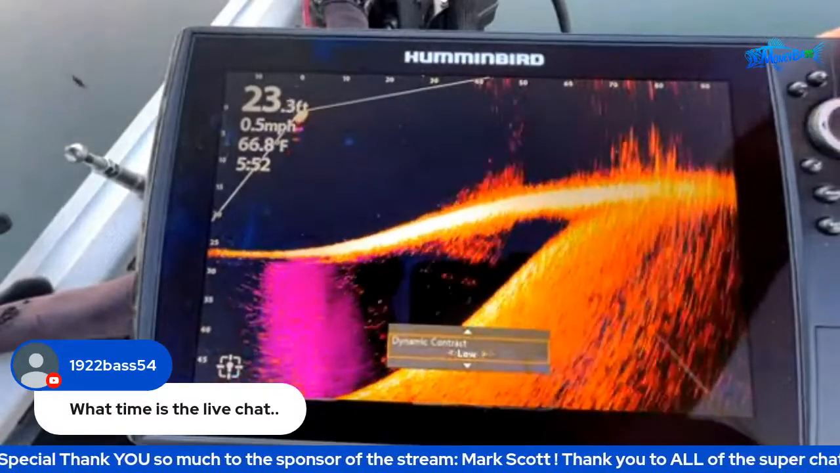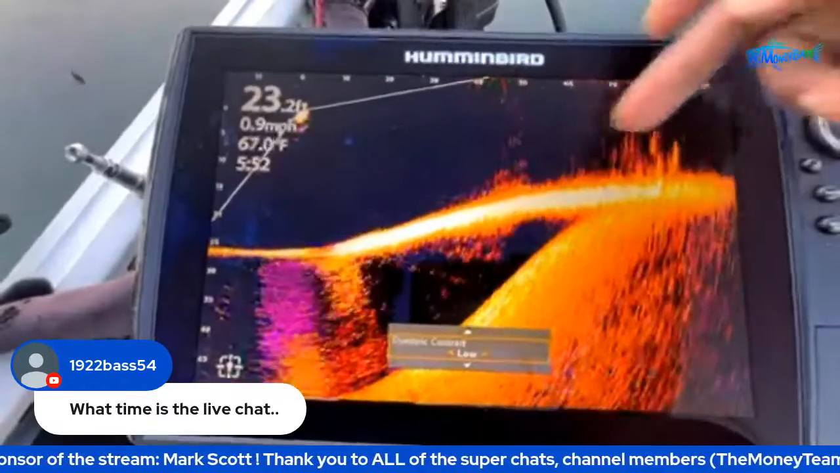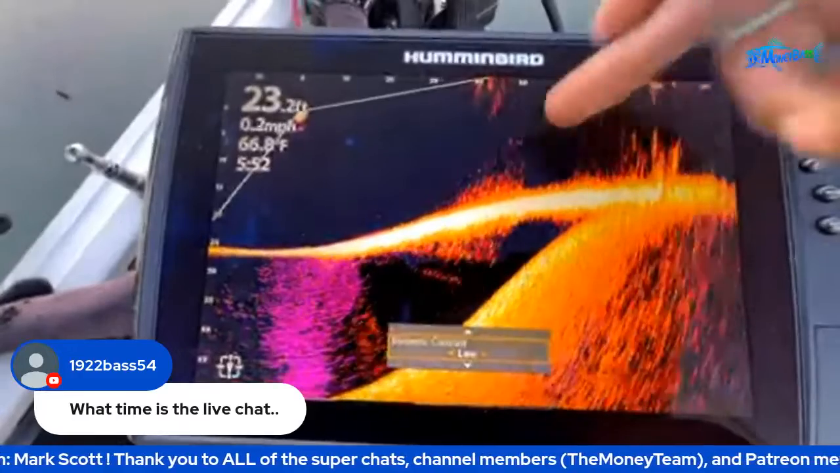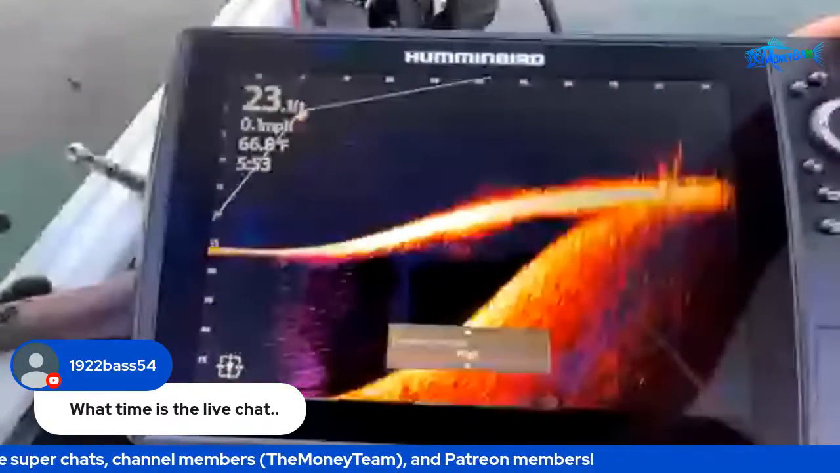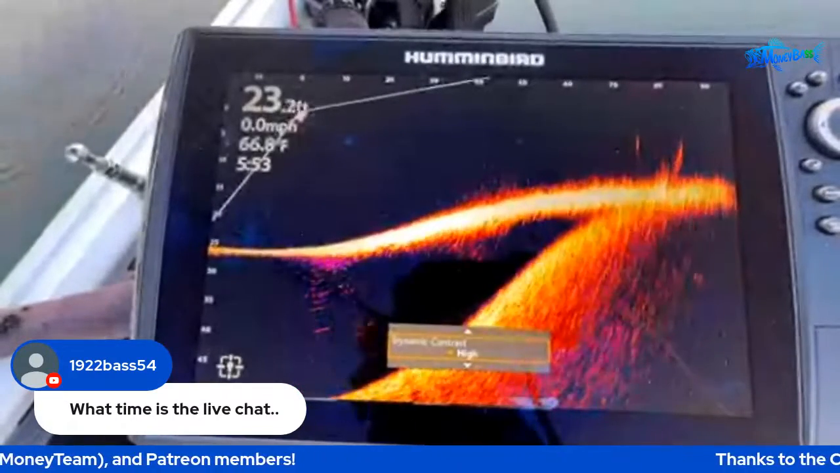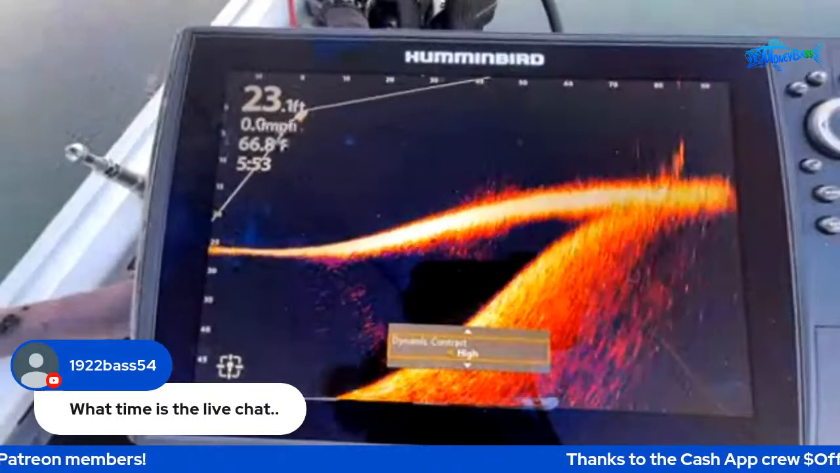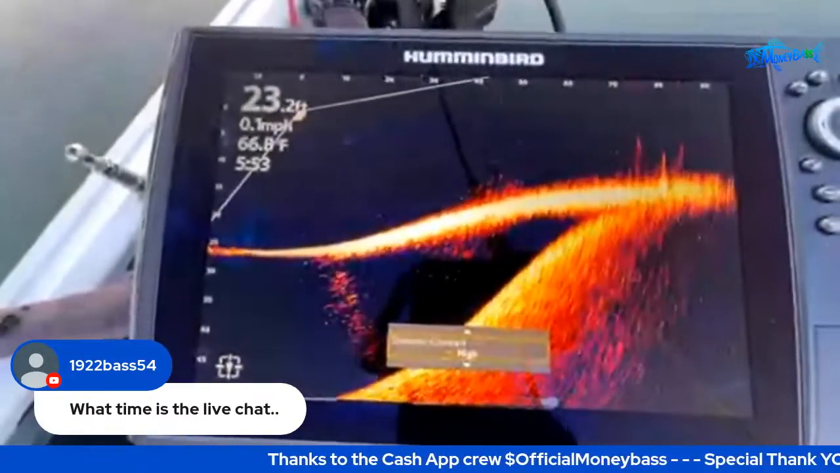That's balanced. I'm kind of liking that on. This is low. When you have this type of noise on here, it does show you more, but of course you see more noise on the screen. So it really just depends on what you guys want to see. Sometimes I do run it hot like that so that I can see all of the cover and structure and everything a little bit better.